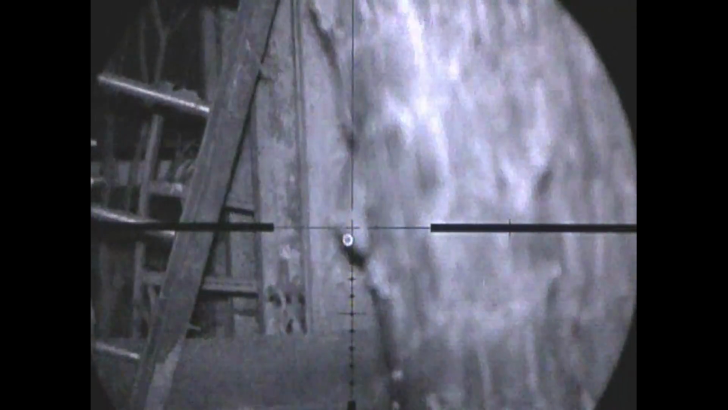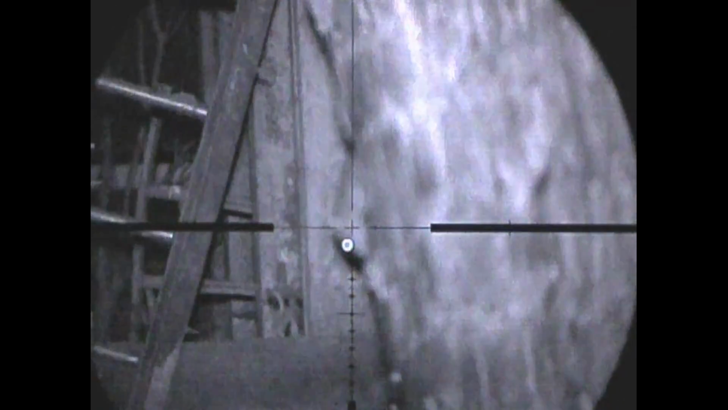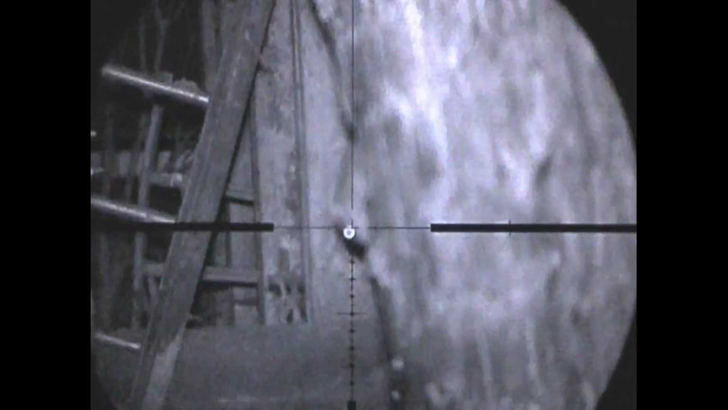This rat's dead, but it doesn't want to drop. Just as I get ready to put another shot into it, it flops out of the wall and onto the ground.